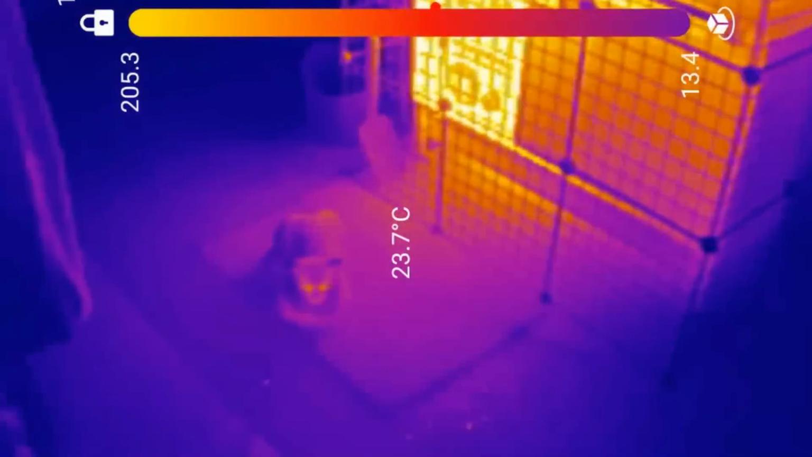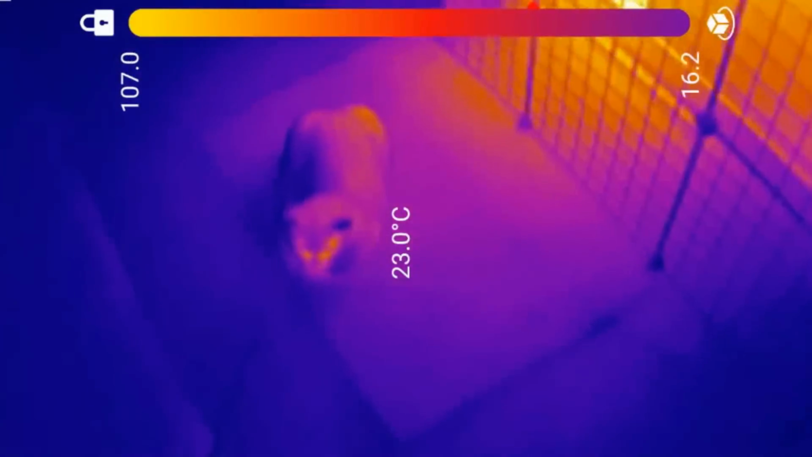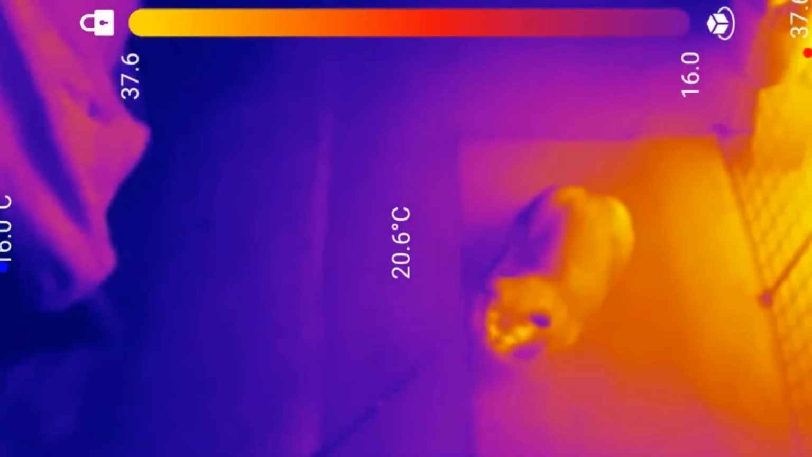So there's a cat, and you can see the glow, and this is why cats sit in front of fires. From the range, yeah, it radiates a long way out.